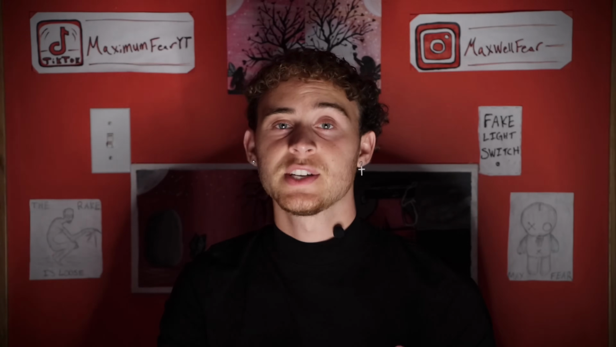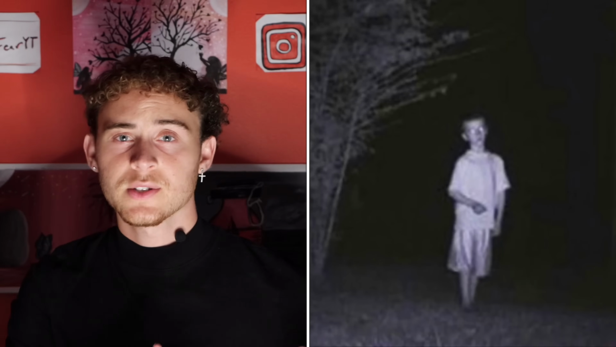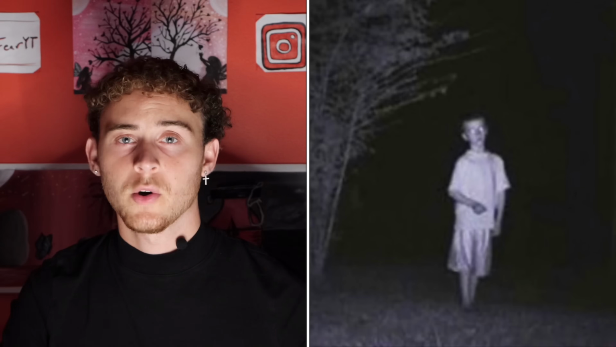Here is one of the most infamous creepy trail cam captures ever. Some of you may have even seen this photo before. It's of a little boy just standing there in what looks like the middle of the woods, or at least a remote property. And he's just standing there staring directly at the trail cam, and his eyes are flashed white. It's just an overall unsettling photo to look at.